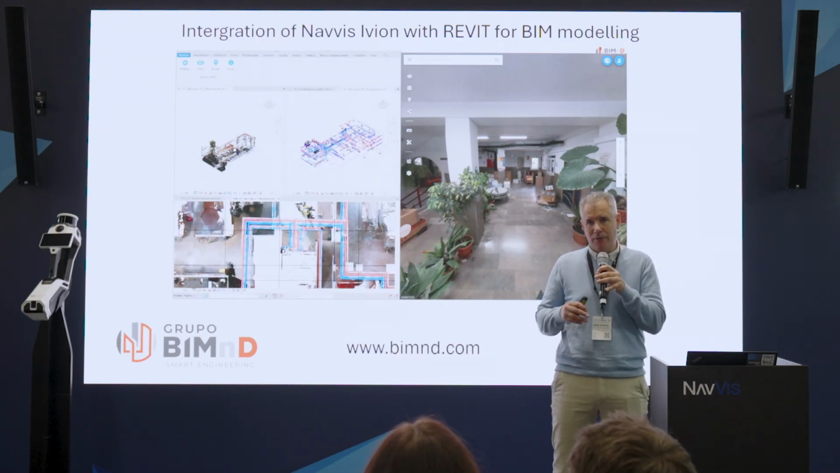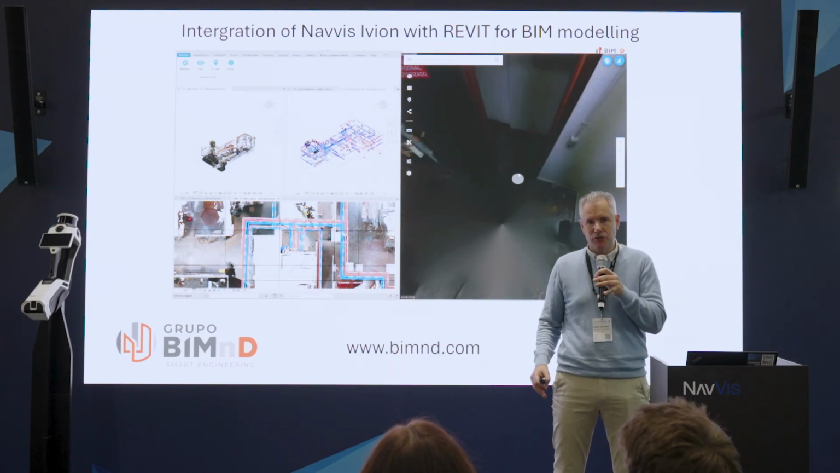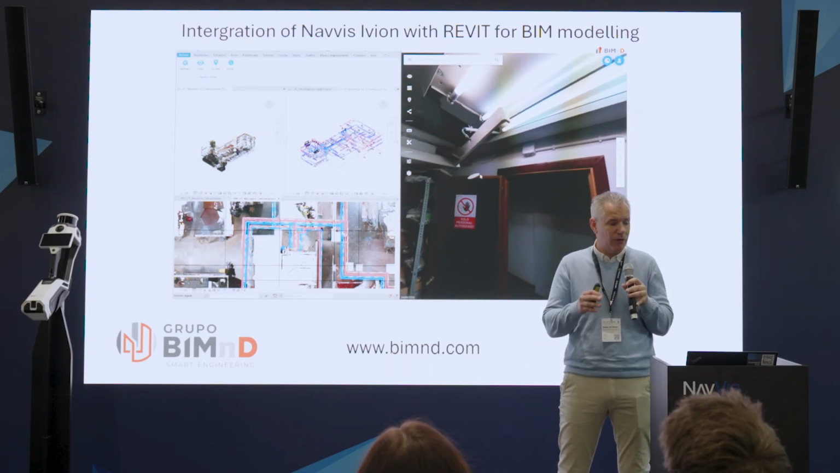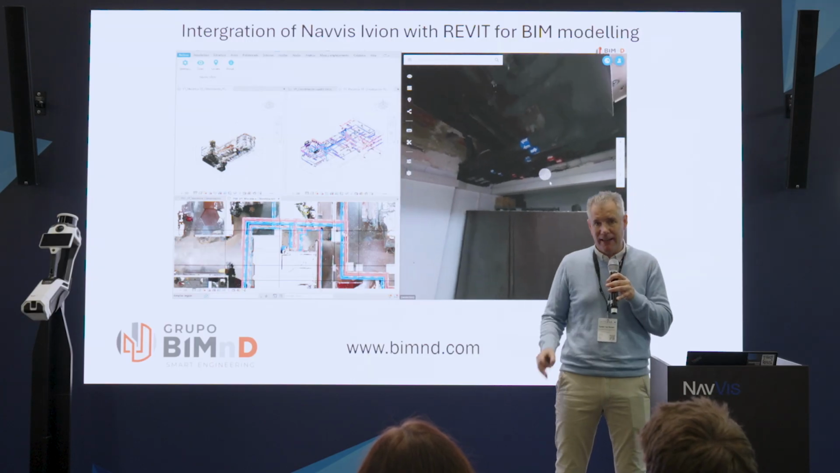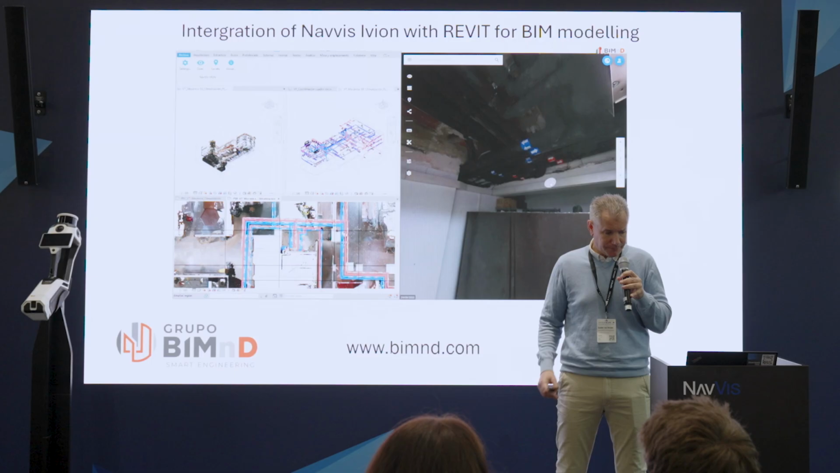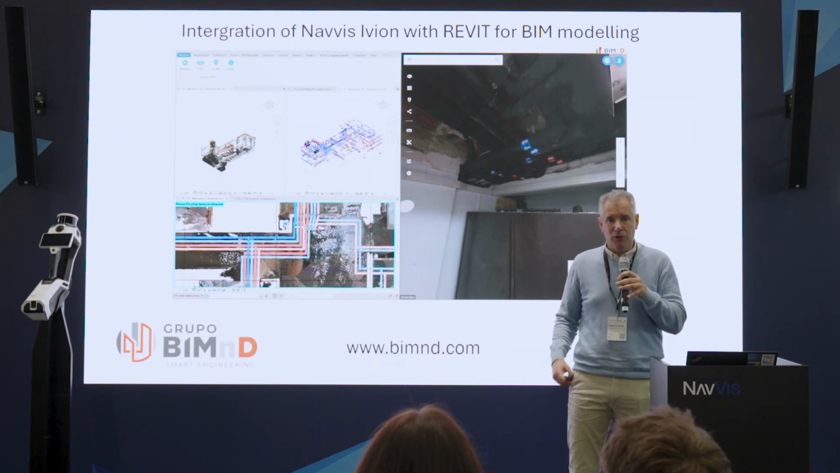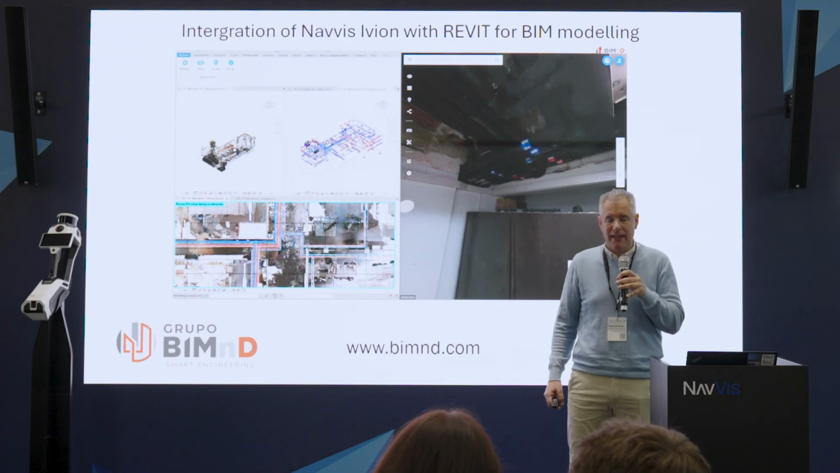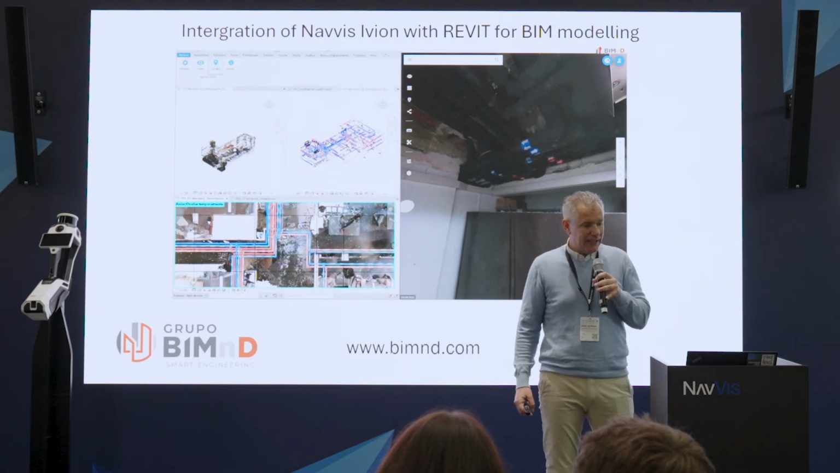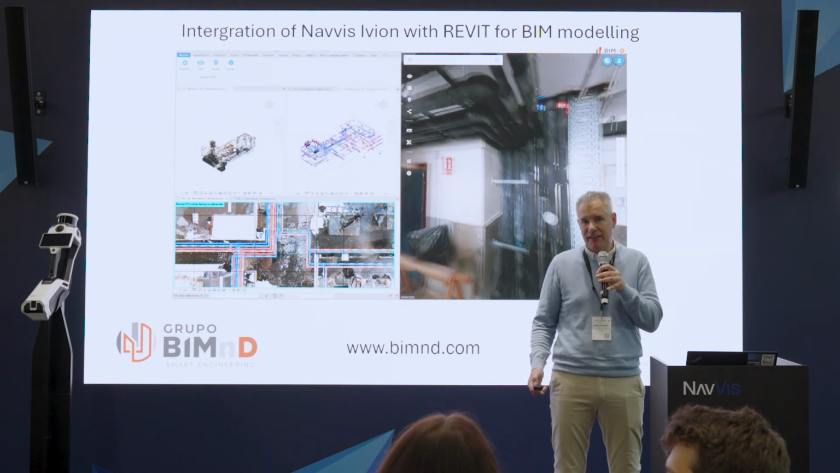Normally our modelers have 2 or 3 screens. On one screen they have the virtual tour, on another the BIM model, and maybe on the third the point cloud or the BIM model separately. That really gives them all the tools so they can model quickly and accurately. So that is really a great thing to have: the integration of Revit and the virtual tour.